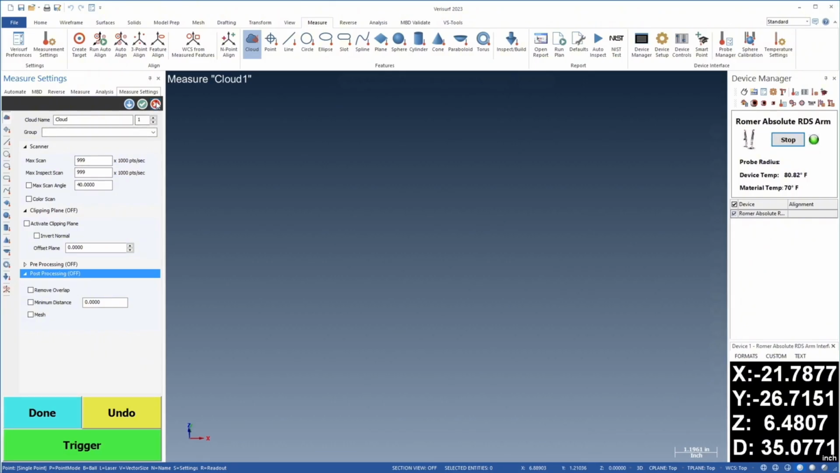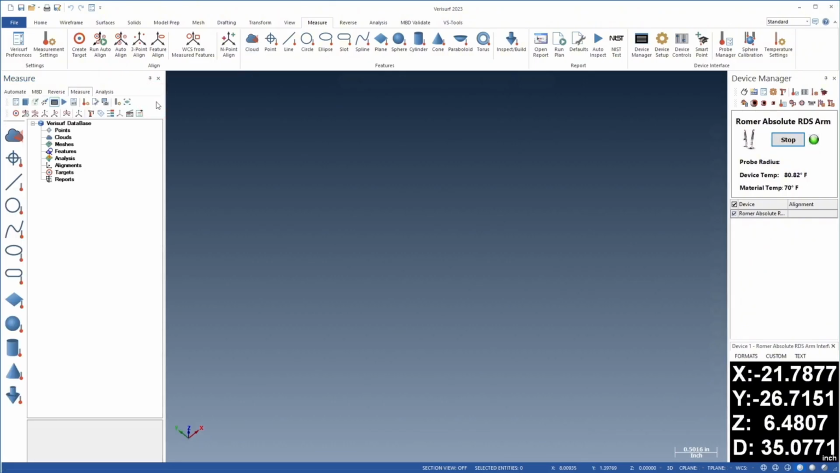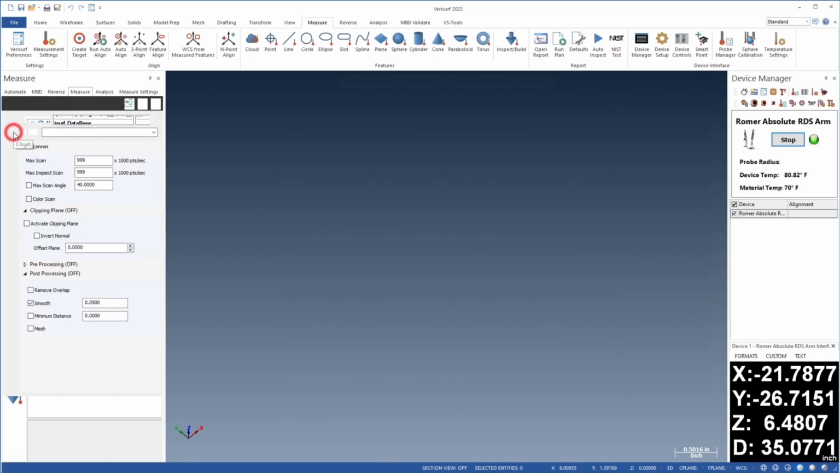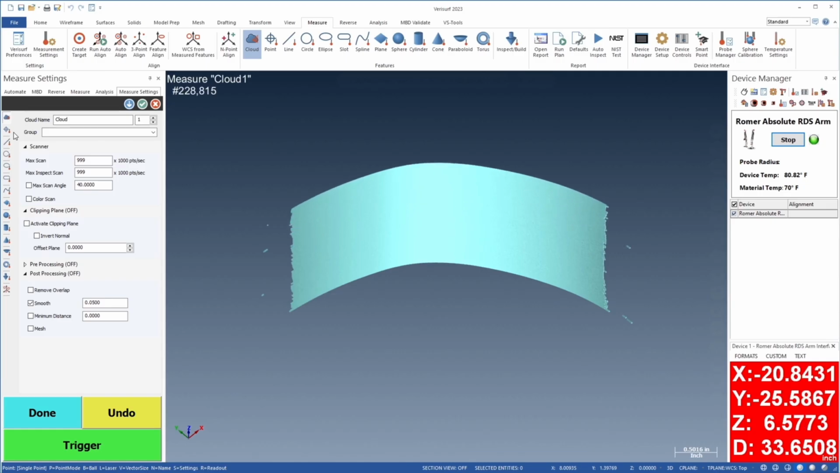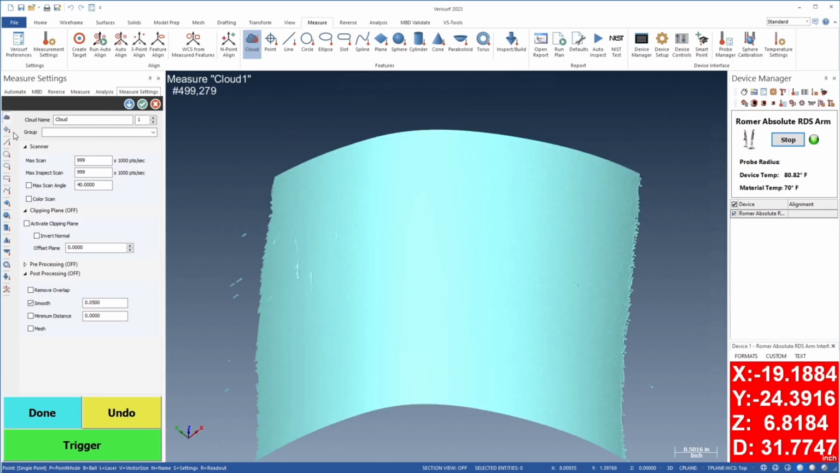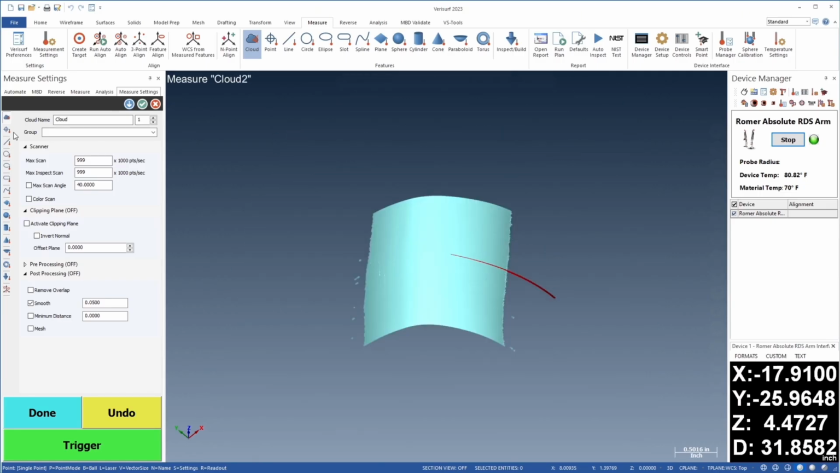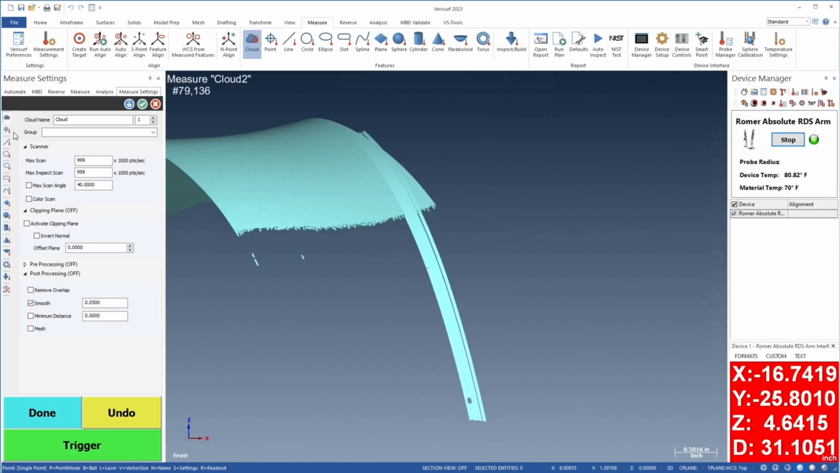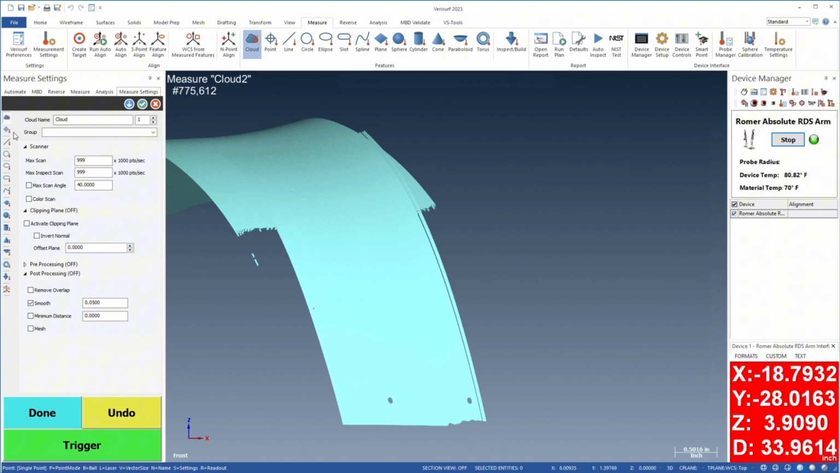Verisurf further simplifies measurement with scanning devices through the addition of the toggle Scan View button on the Measure toolbar. When selected, Scan View enables both Auto Center and Auto Set View in Verisurf Preferences Measure Options. Auto Center automatically pans the viewport to center the device in the graphics window as the part is measured. Auto Set View automatically rotates the graphics view to keep the shaft axis parallel to the nearest view plane. These automatic view settings make it easy to keep track of the cloud coverage when scanning parts.